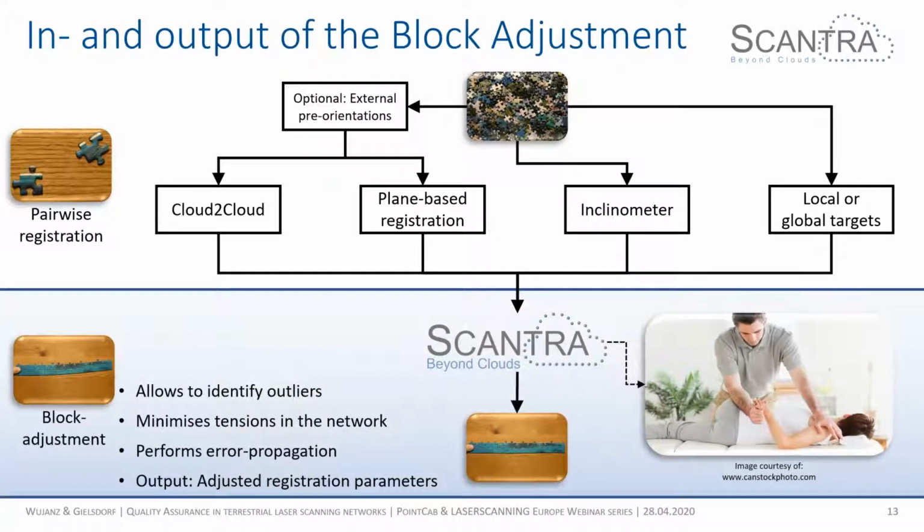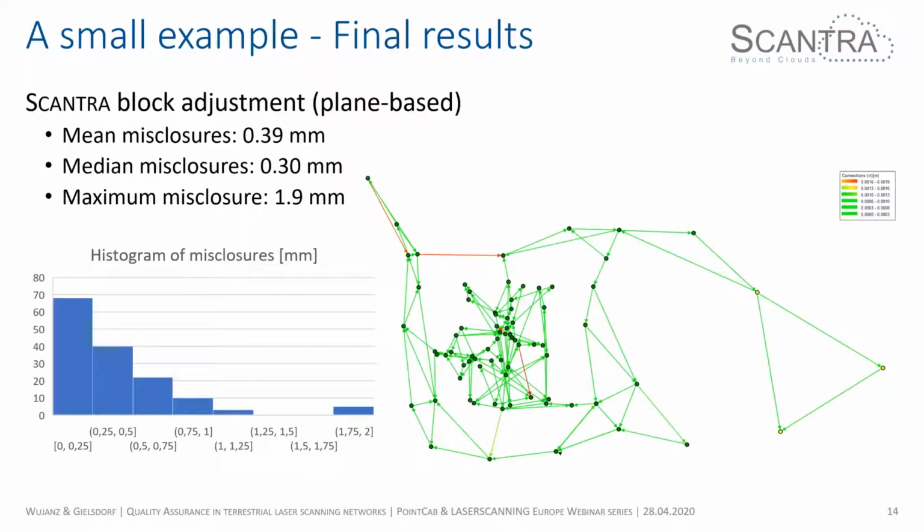In general, the task of the block adjustment, of course, is to minimize tensions within your network, and of course to identify outliers. What that is, I will tell you later. In addition, it also performs an error propagation. I will also explain that to you at the very end of this webinar. So at the end, what you're going to get is error-free and adjusted registration parameters. This is the task for the block adjustment, and of course for the whole processing chain in the light of quality assurance.